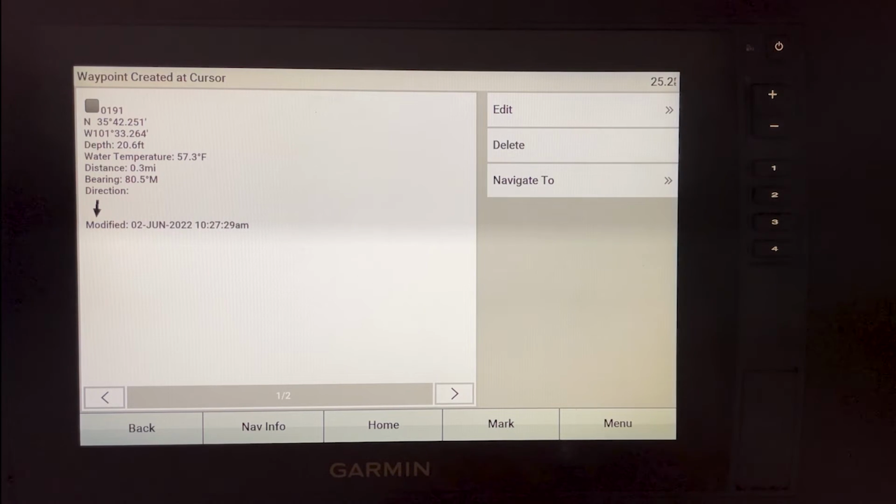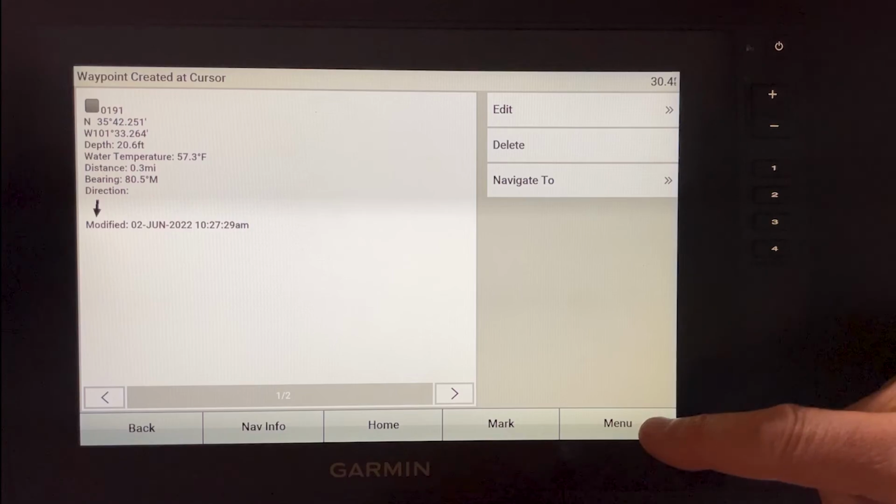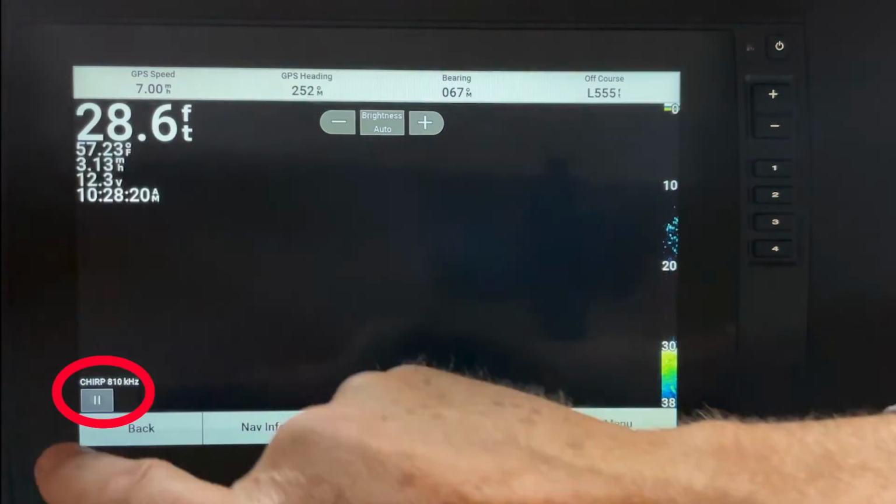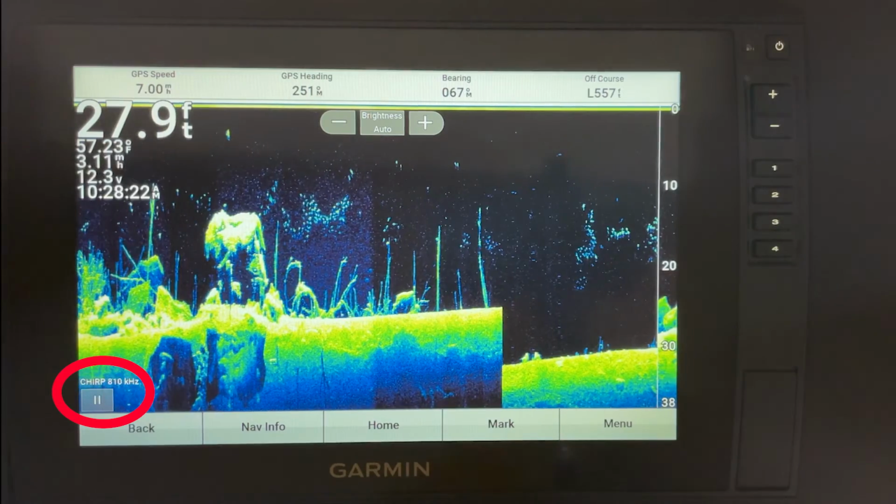So that's what I end up doing a lot of times, is I'll mark something. I'll go down through an area and I'll mark 6, 8 different items, and then I'll come back to them, and I won't really spend a lot of time naming them or anything unless I find out that they're productive and I catch some fish, or it's just a really good spot. And to restart, you can just hit that button in the corner.